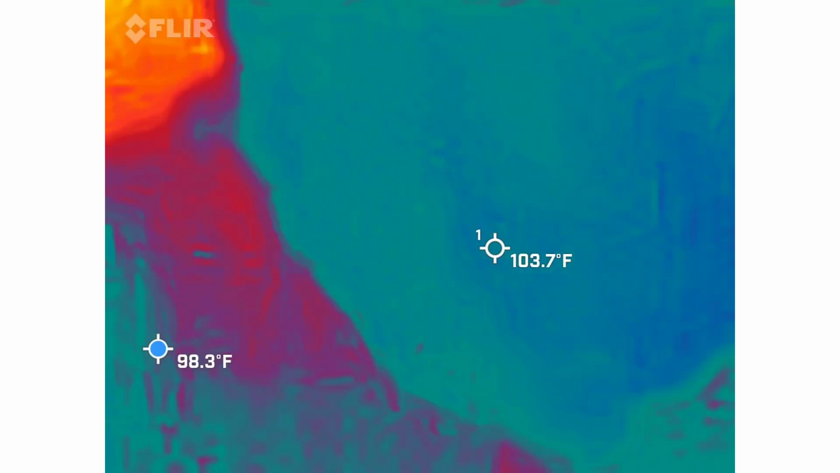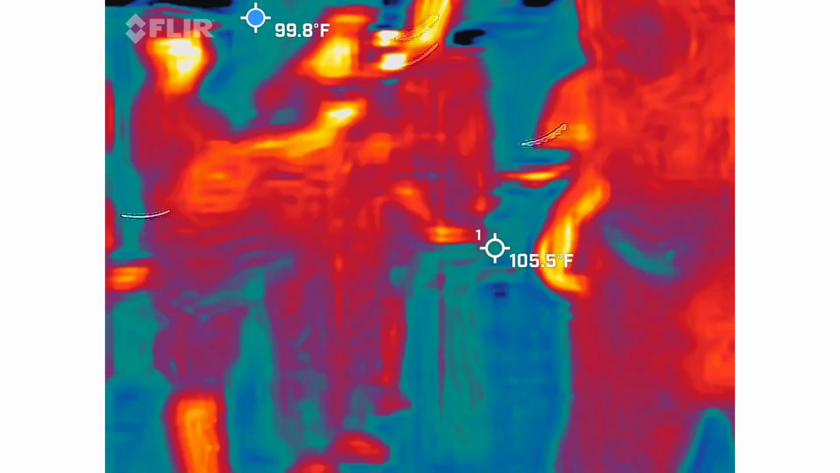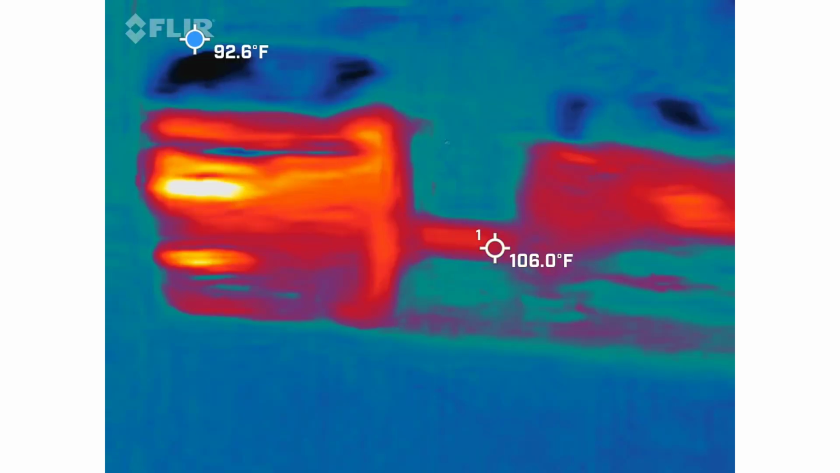But again, your balls turn green. All right, everybody ready to go ghost hunting? Yeah. All right, we're actually going to head this way.